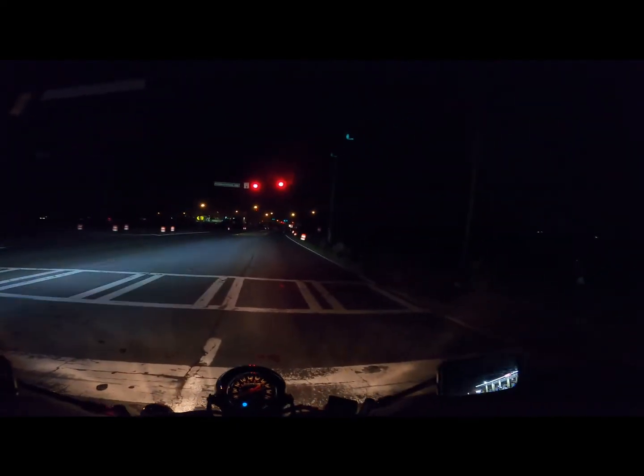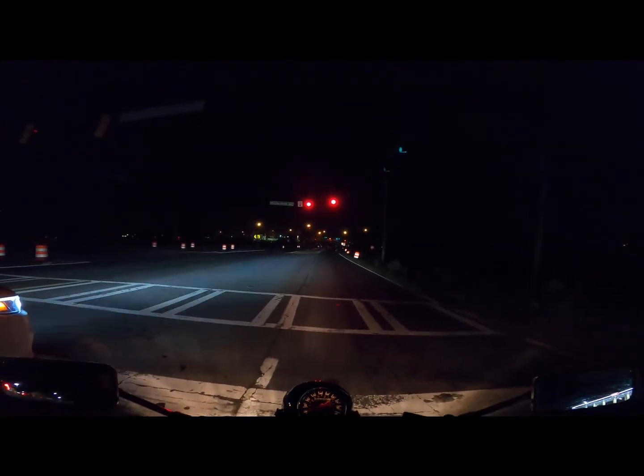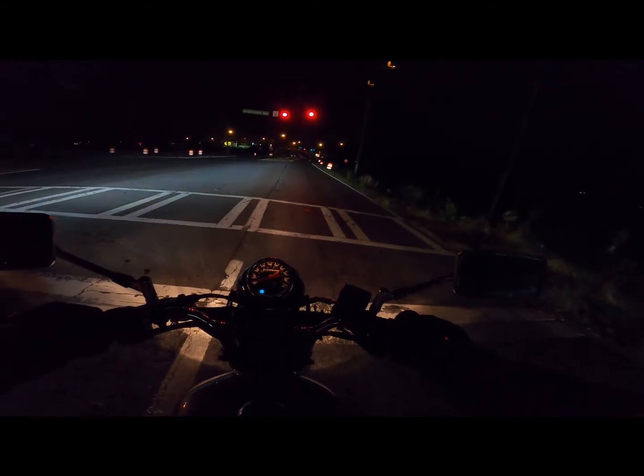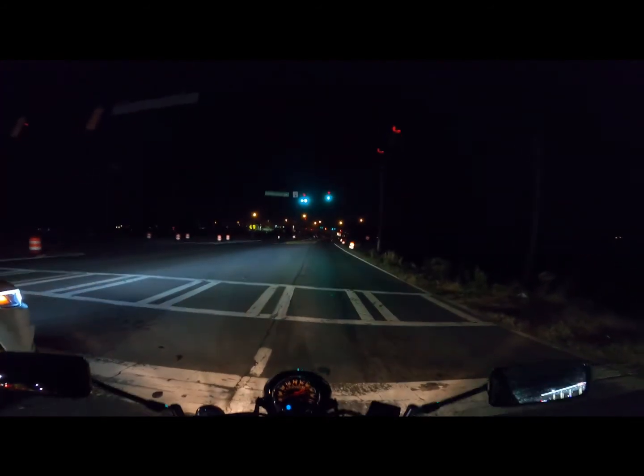Hello. And as we wait for the brake light, I said brake light. I mean, technically speaking, it is a brake light. I mean, it tells you to brake and stop.